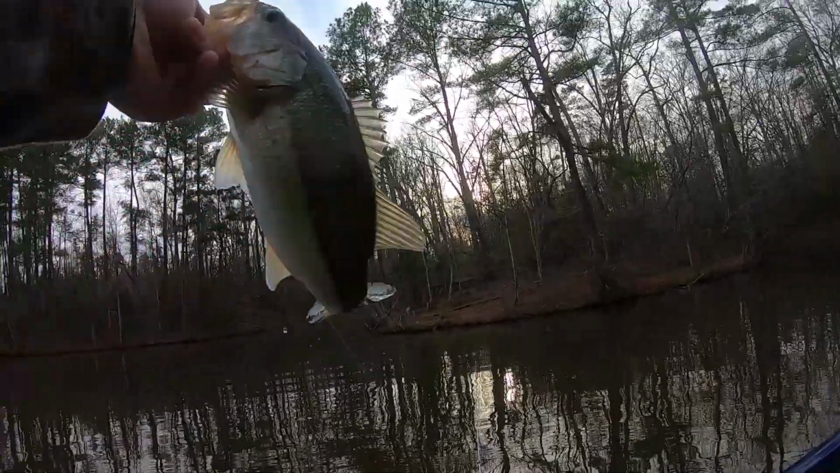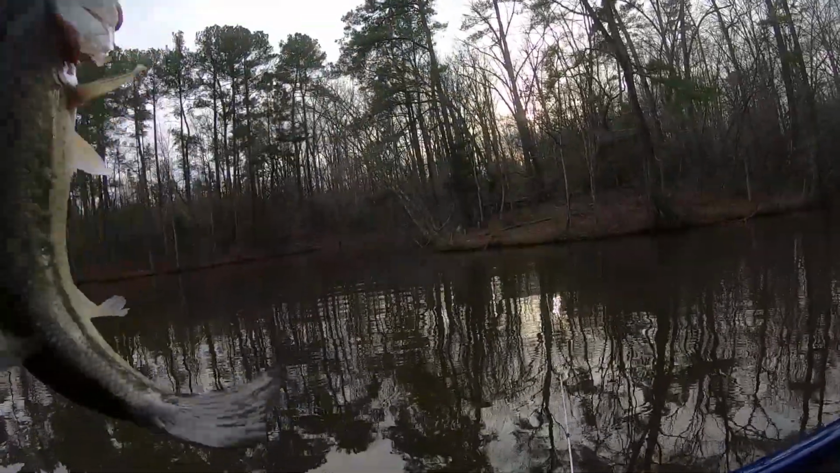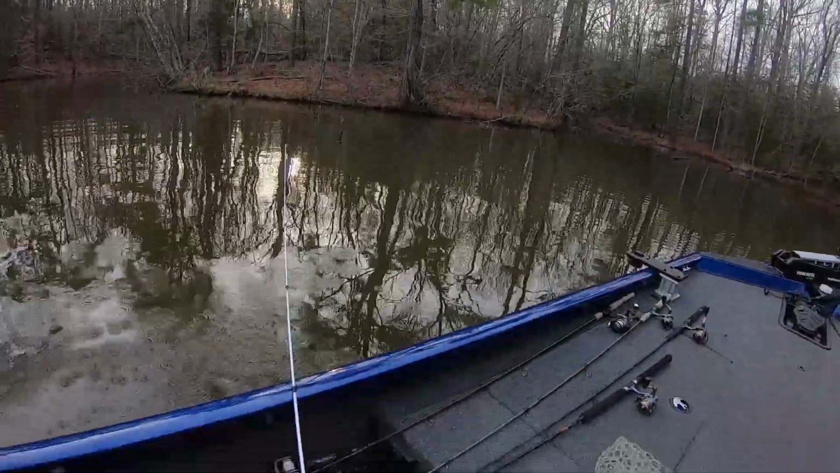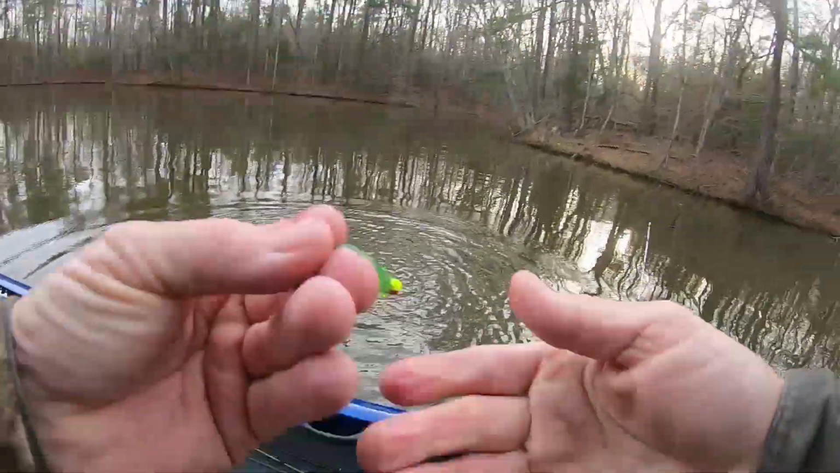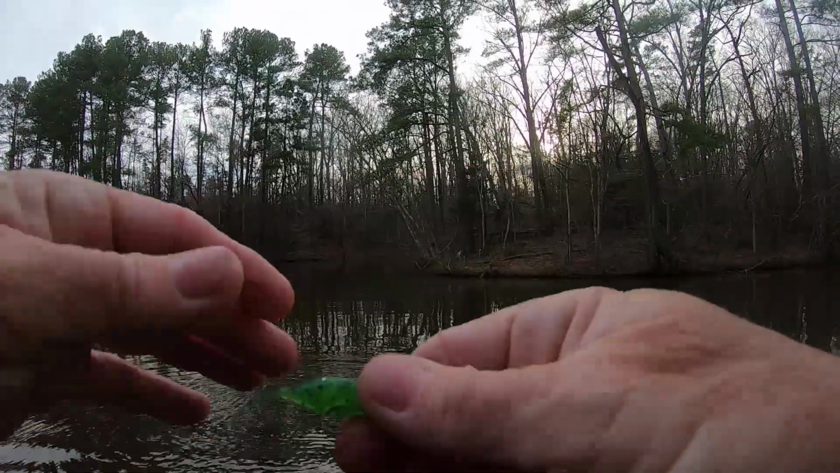There you go. He's a little bass. He's about 12 inches, but hey, on an ultralight 4-pound test and a light action rod, bam, that's a lot of fun.